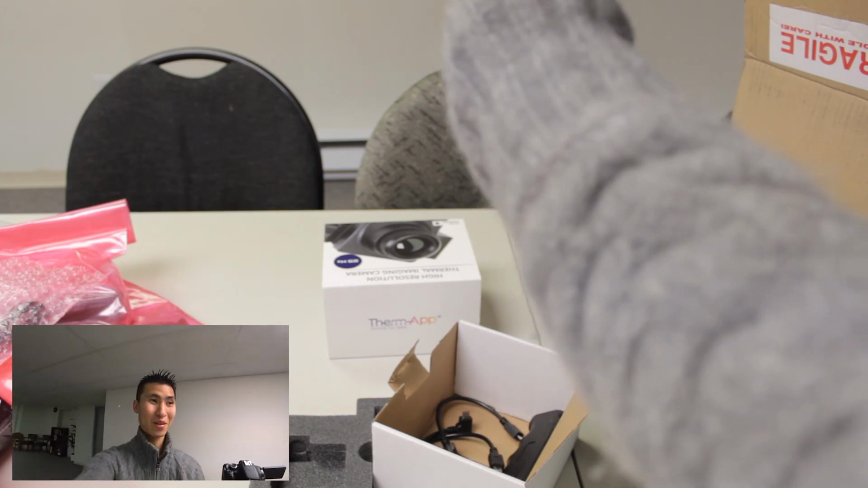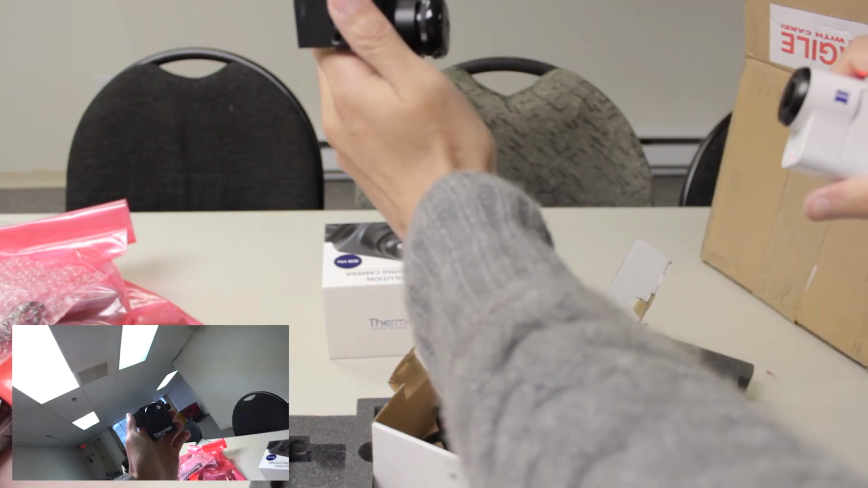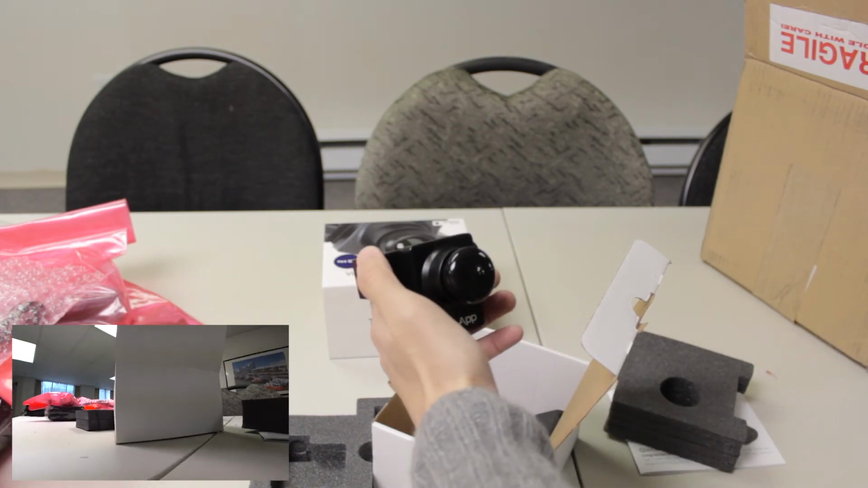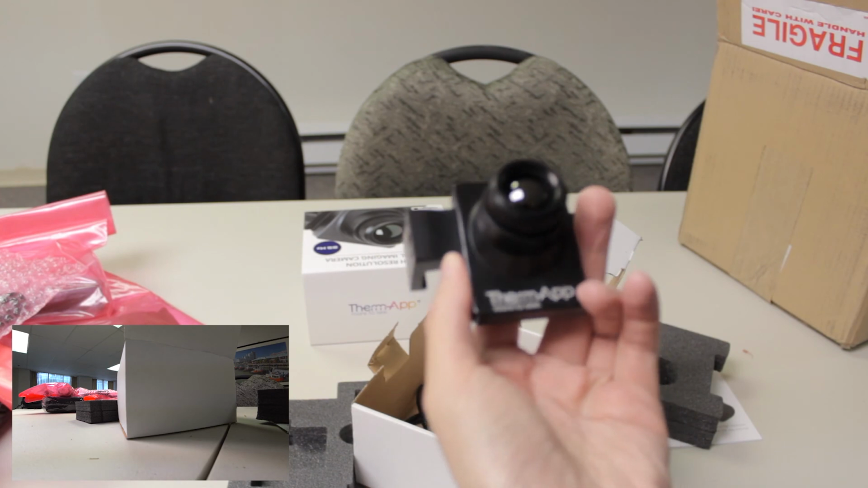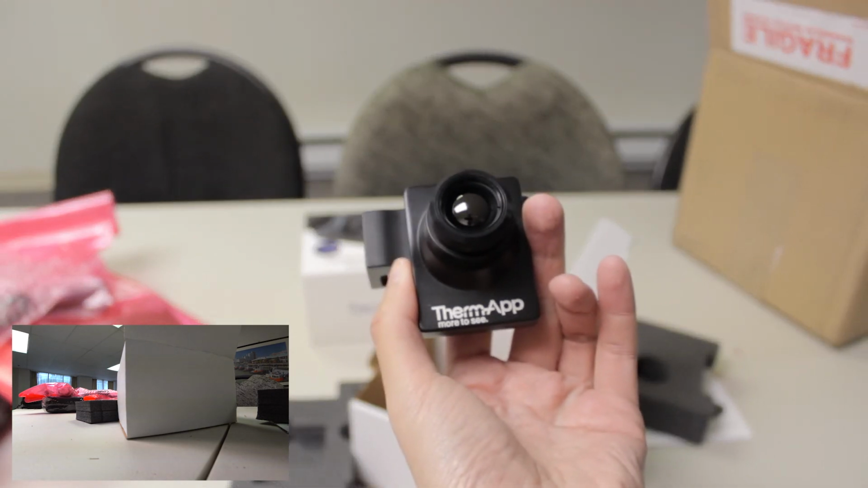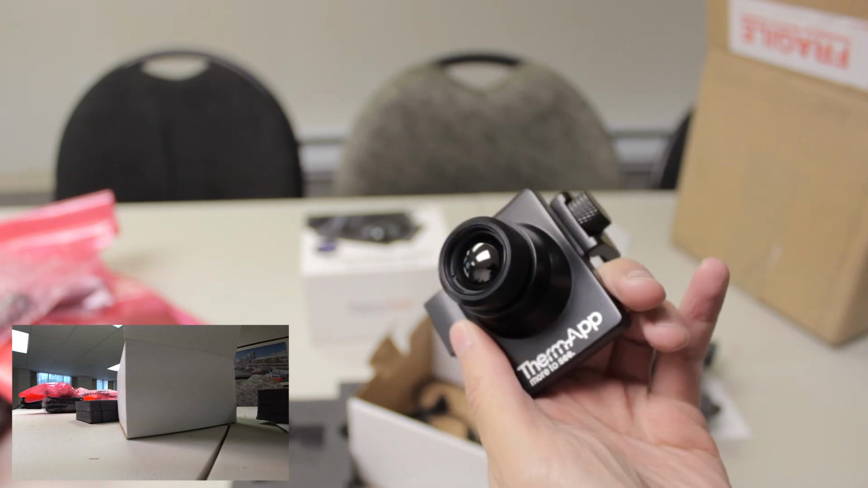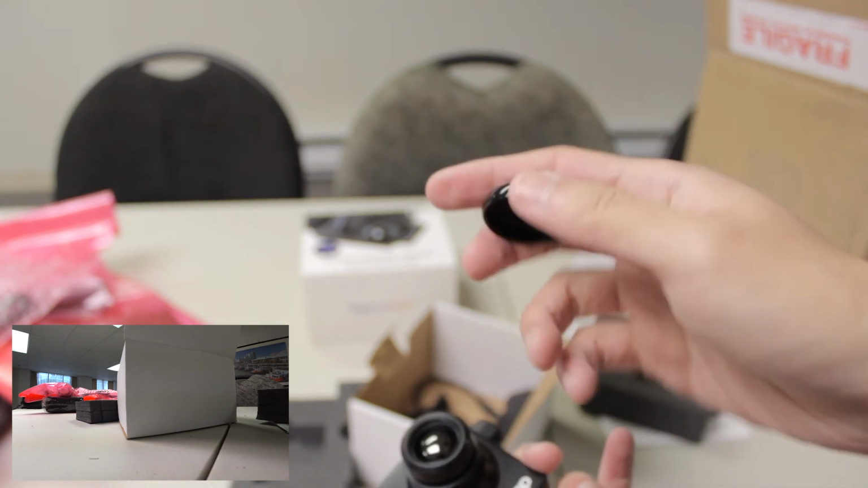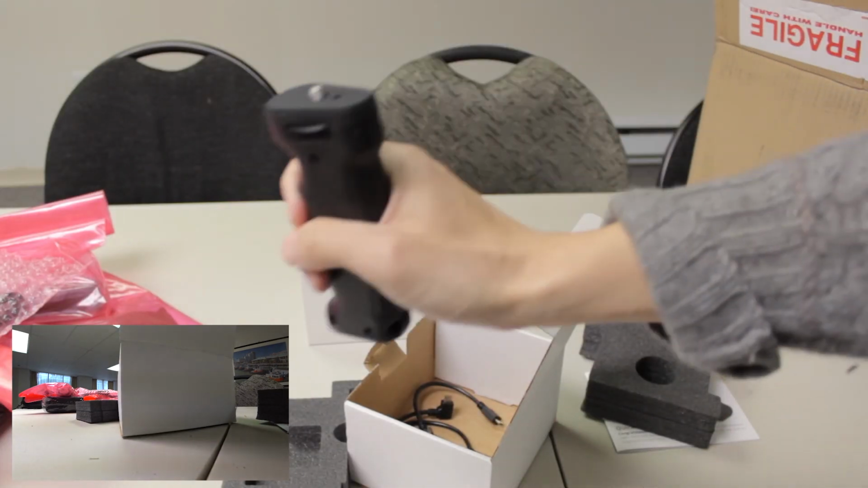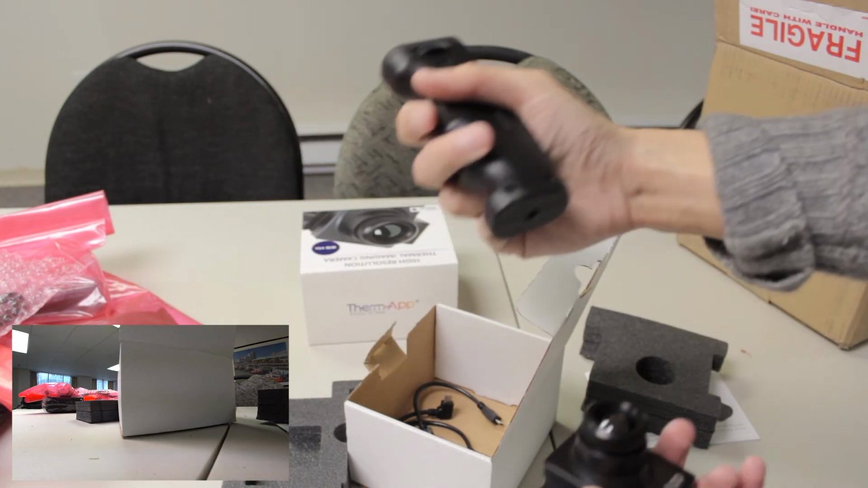For a thermal camera, this thing's actually really cold. It's probably just from traveling. That's a lens cap for it. See, that's kind of neat. It almost makes it look like a pistol you're holding. I guess you put this underneath and you hold it.